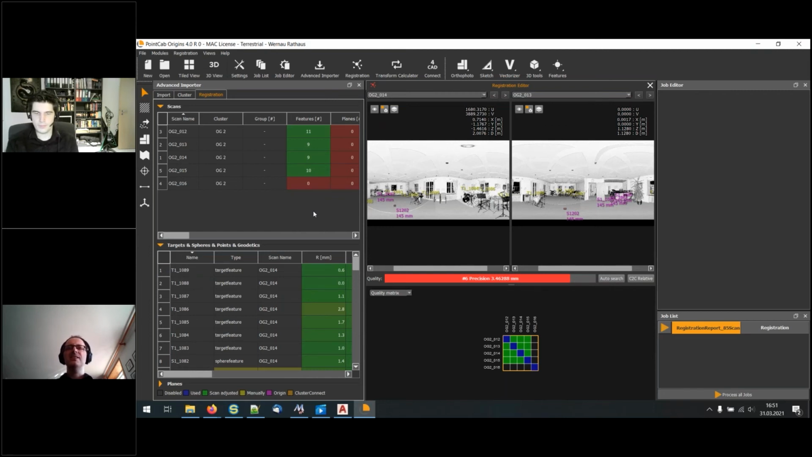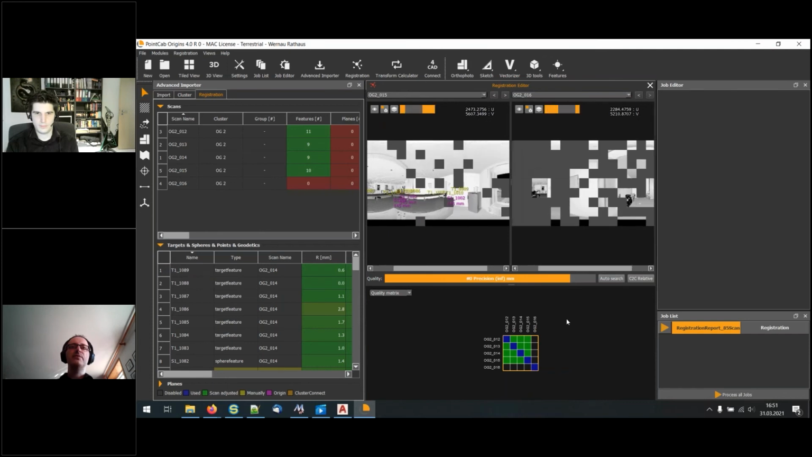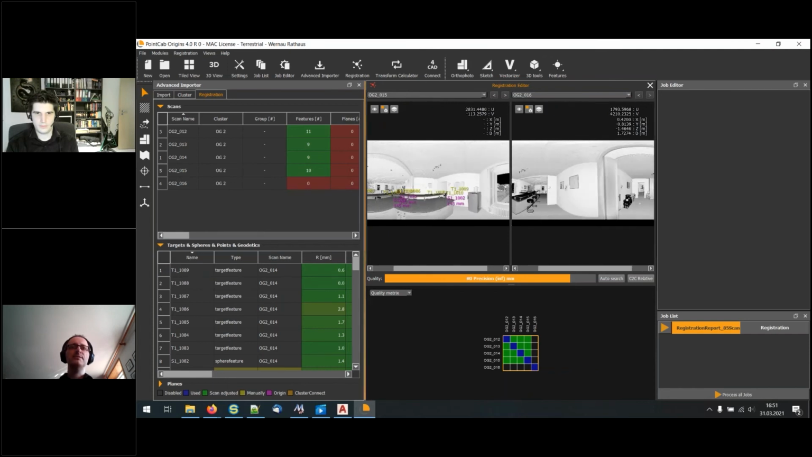And this is sometimes error-prone, and of course, you cannot identify very good feature points. But in a scan, you have more than feature points. So let's open scan 15, and 16 is not connected.